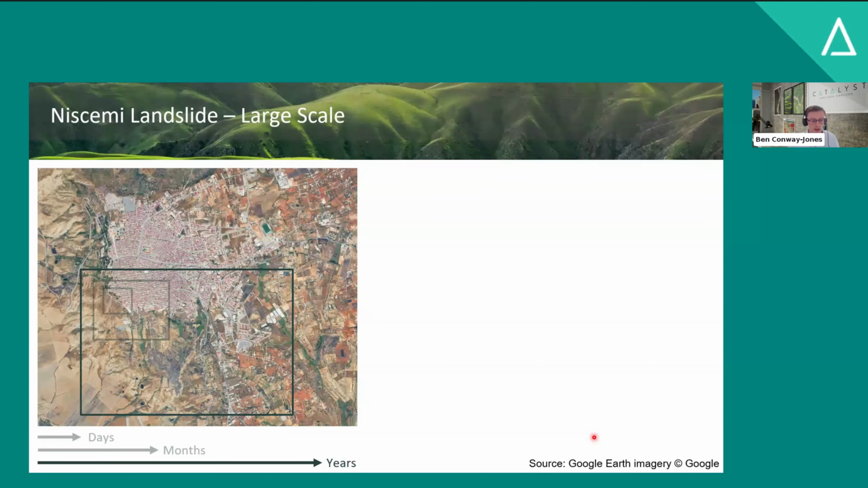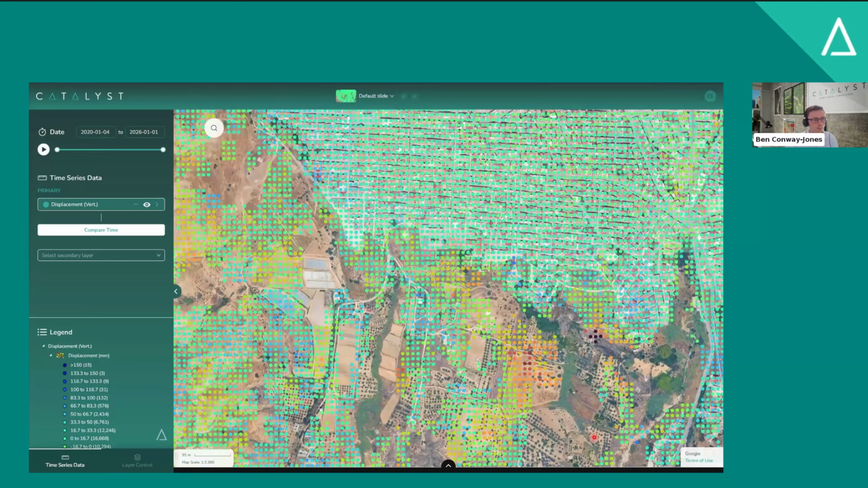So finally, to look at the longest time period, we want to look on the scale of years. You'll see from the top left-hand corner here, we're now looking at the full 6-year data stack, so going all the way back to January of 2020. We're still looking at vertical displacement, and this time it's scaled to plus minus 150 millimeters.